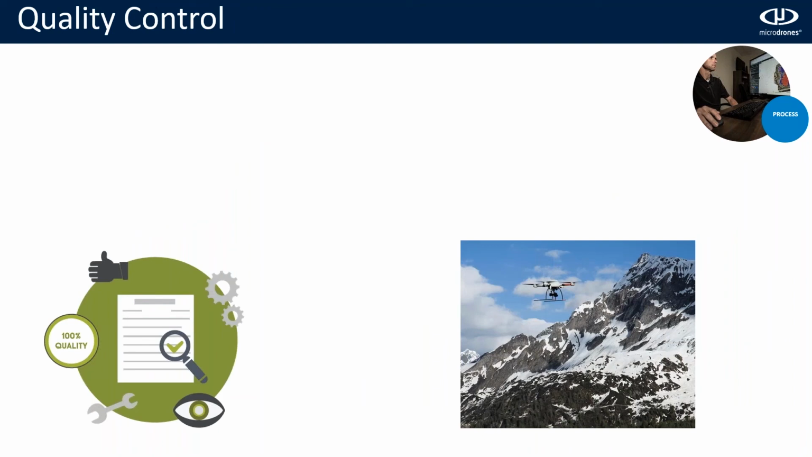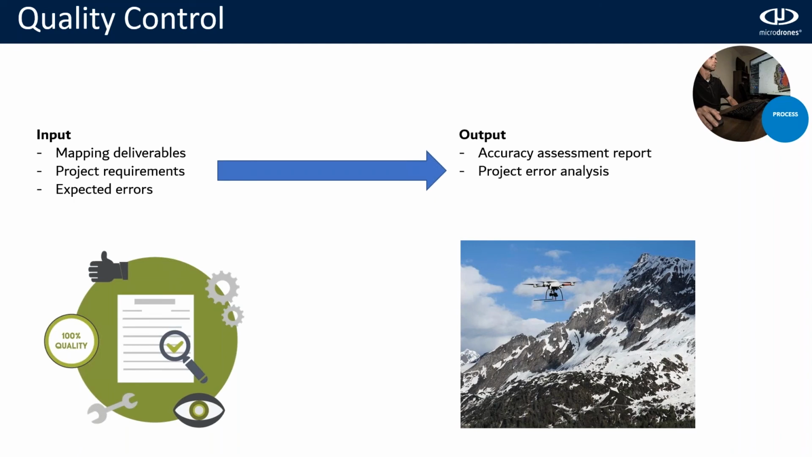Now, in this part, we are going to do a quality control of our deliverables, what we produce in the photogrammetry processing. We are going to do some quality control before delivering the project. In this case, we will introduce the mapping deliverables we just created, the project requirements, that is what the client wants to achieve, and the expected errors that we expect. And what we are going to get is the accuracy assessment report and the project report analysis.